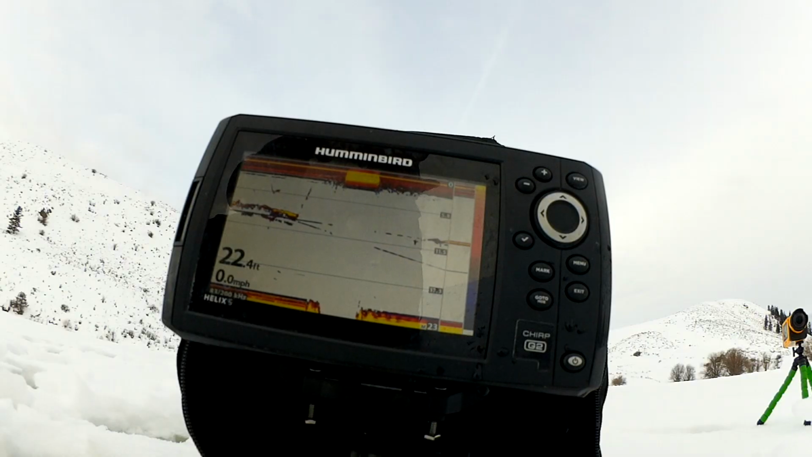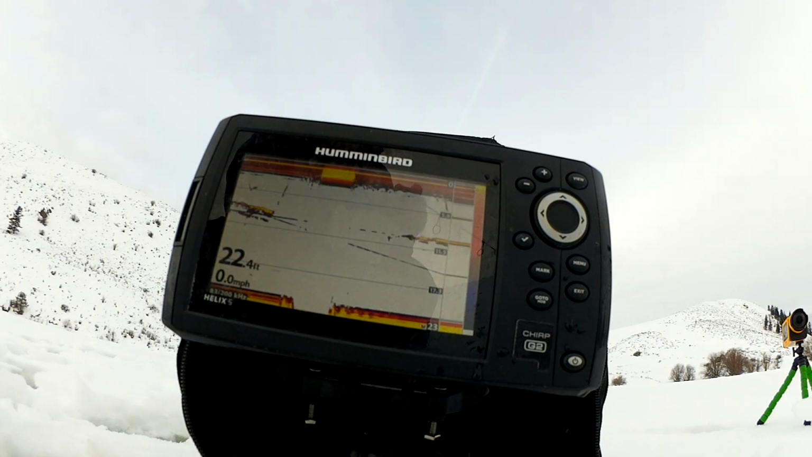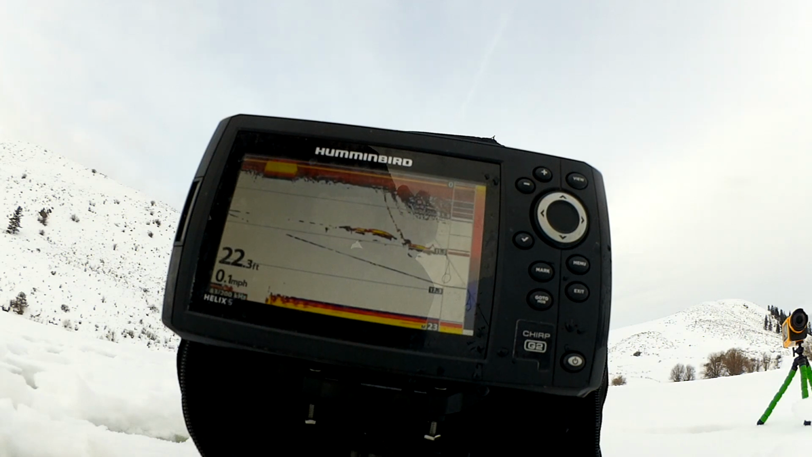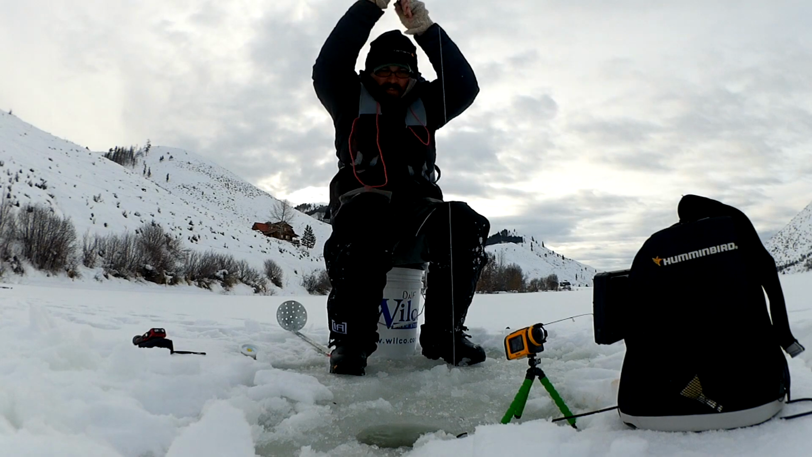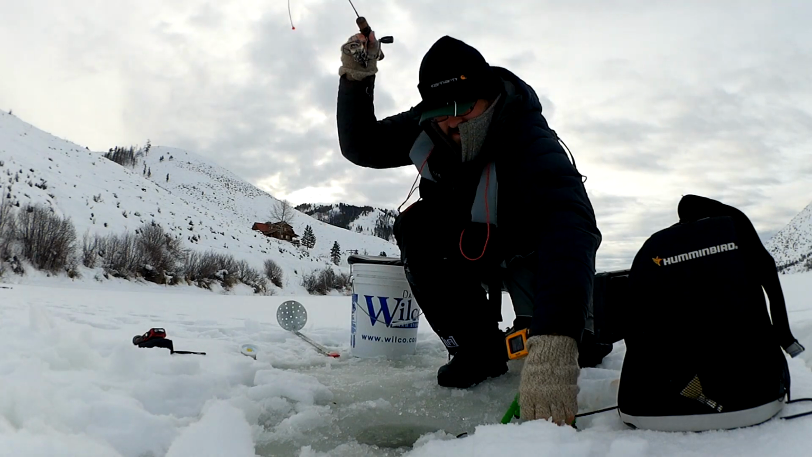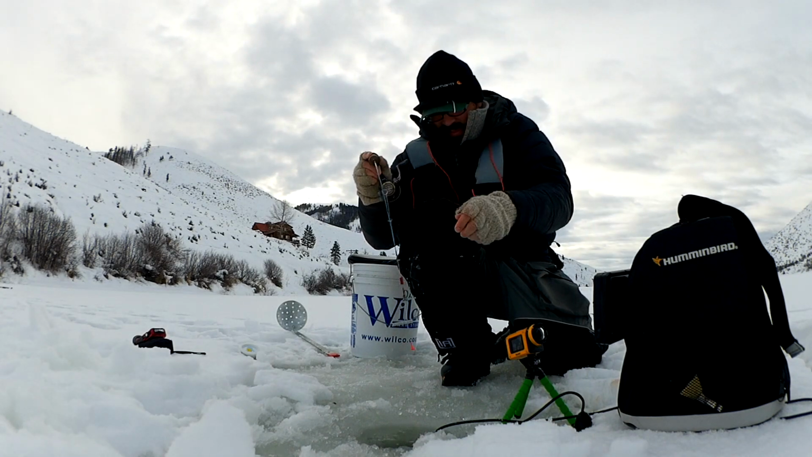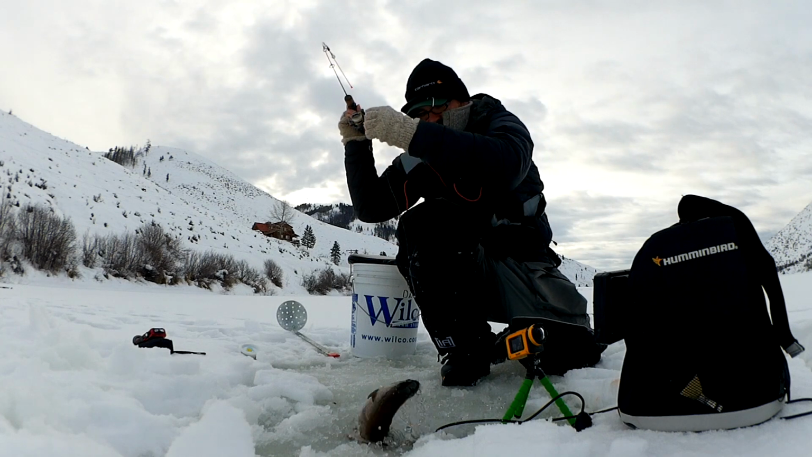There's still one down there, though. I'm gonna catch him. Still got bait on. Just looking at it. There's a bite. Okay, it's got him. Crazy. There we go. Another nice fish.